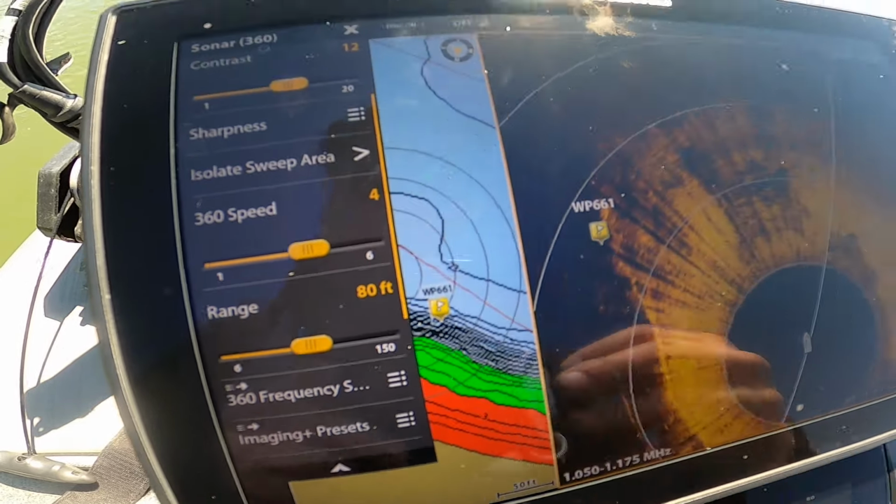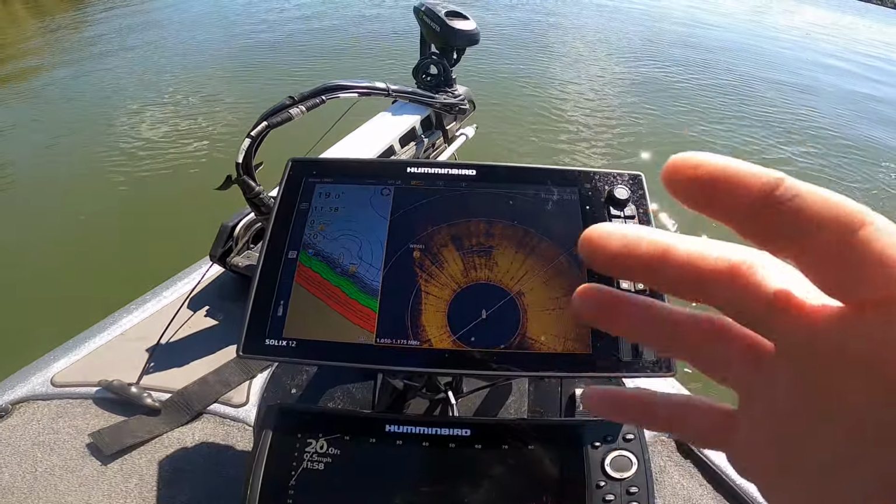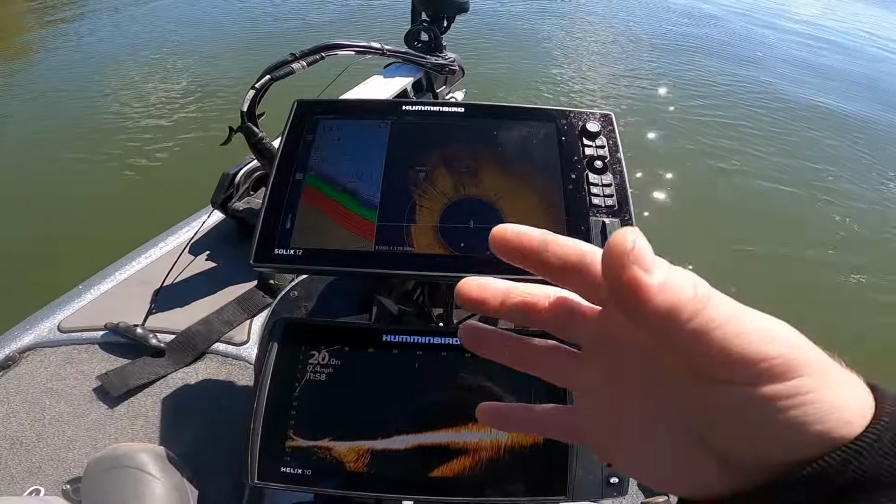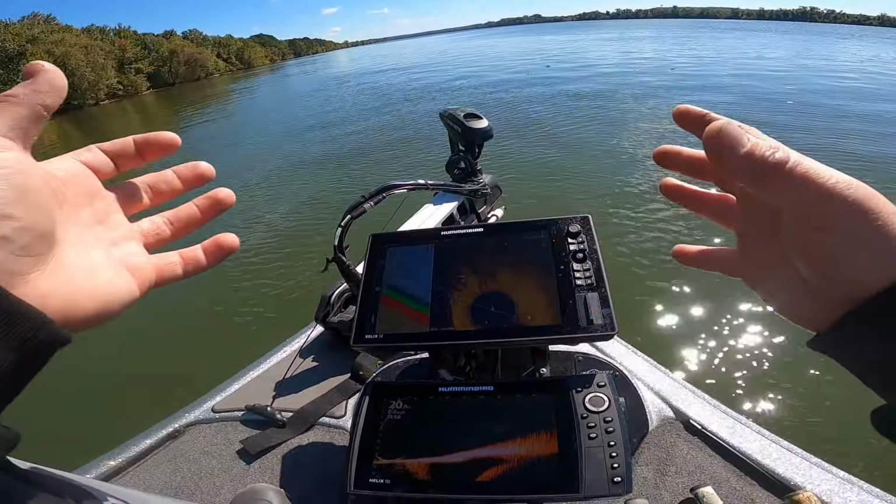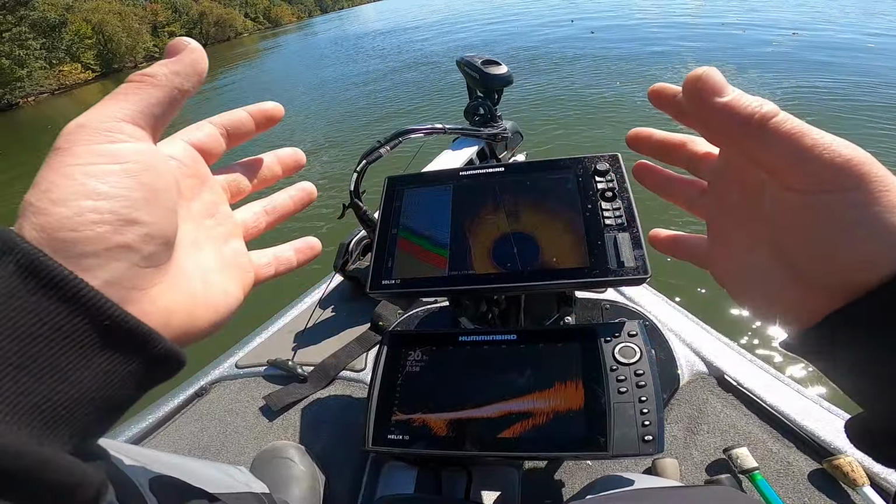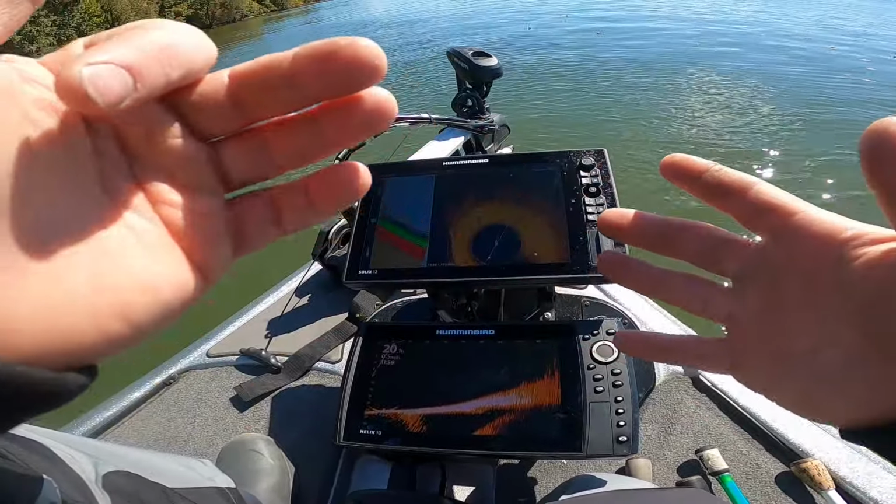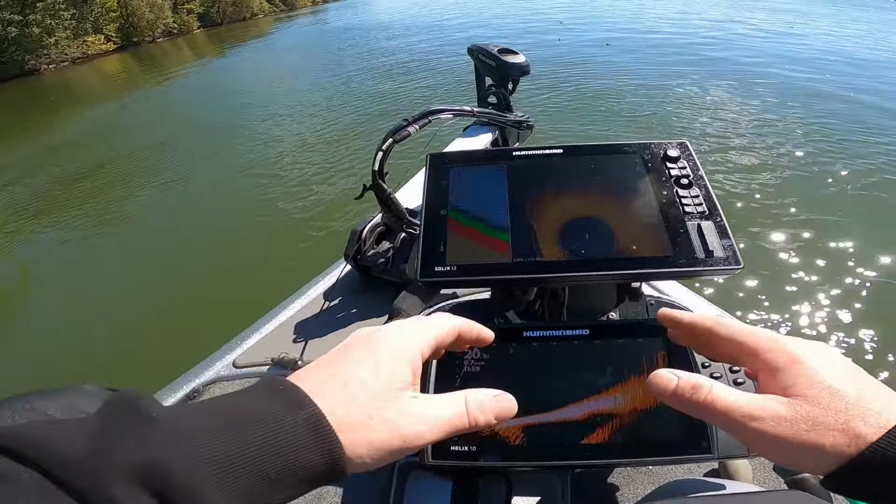If I'm fishing a grass line and these fish are hugged tight up to the grass line, then I'm going to want to bring it into like 60 or 70 feet and position the boat closer to the grass line. That way I can see these fish more, because it's going to make that image a lot bigger and a lot more clear. So if you have fish hugged right up on the grass line, bring that range in so that you can see those fish a little bit more. Now they might look a little bit bigger than they normally are, just because you have a smaller range of view that you're shooting out there.